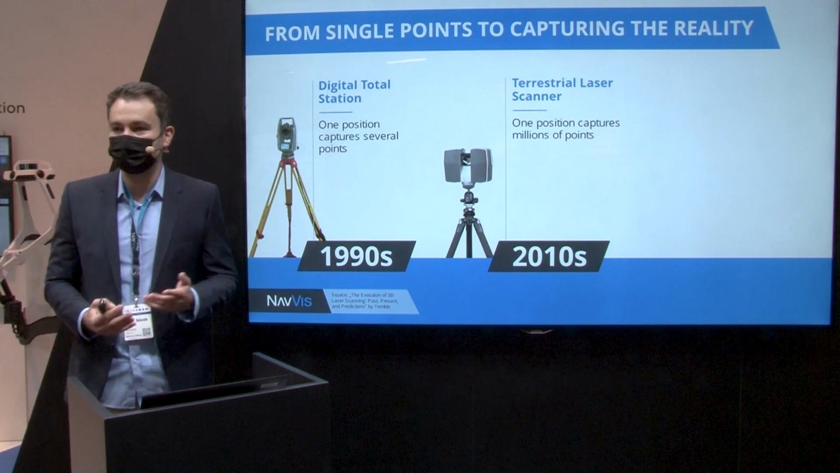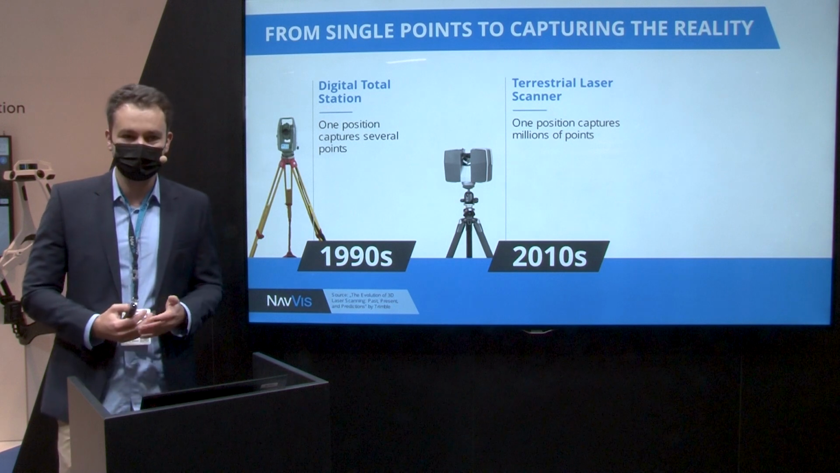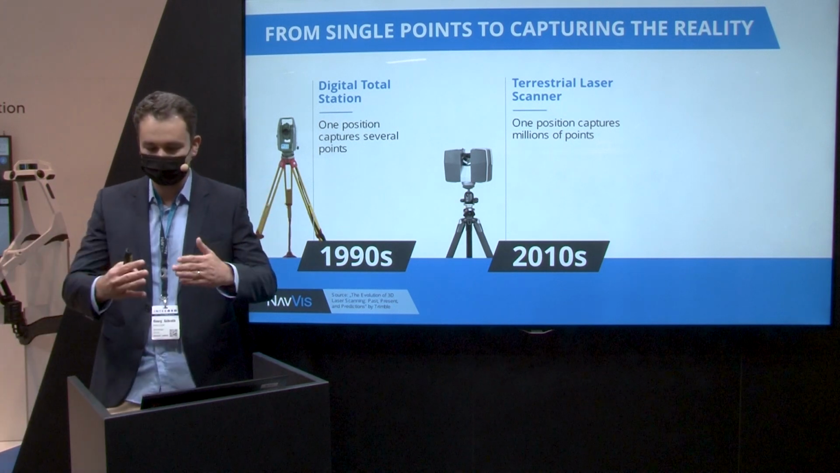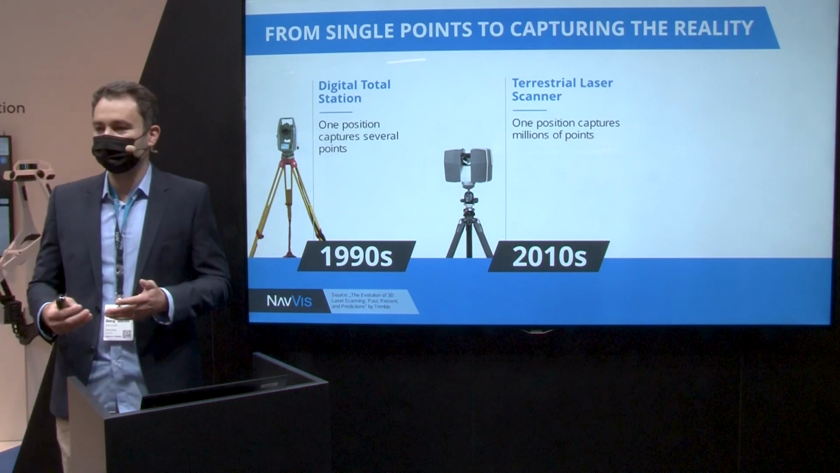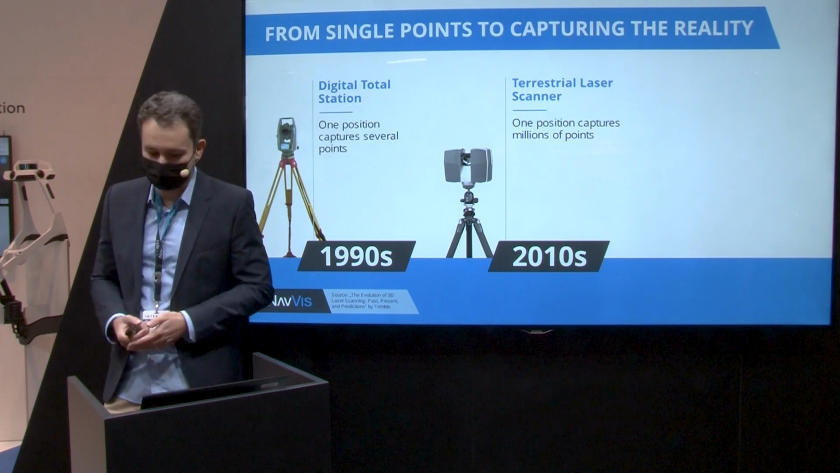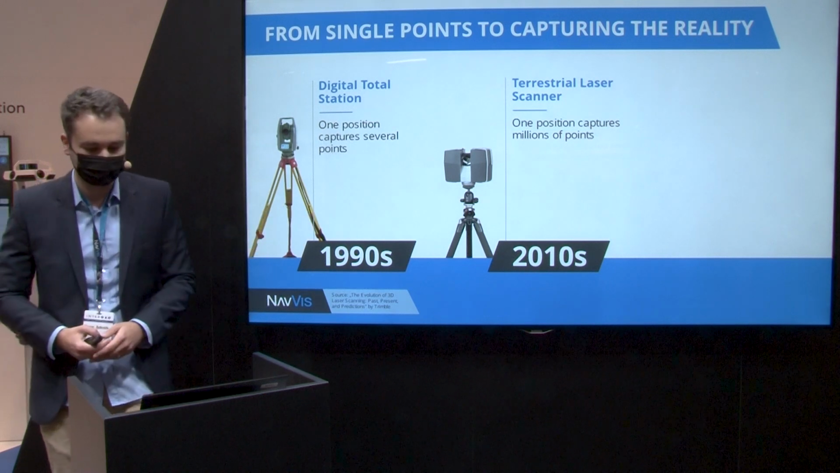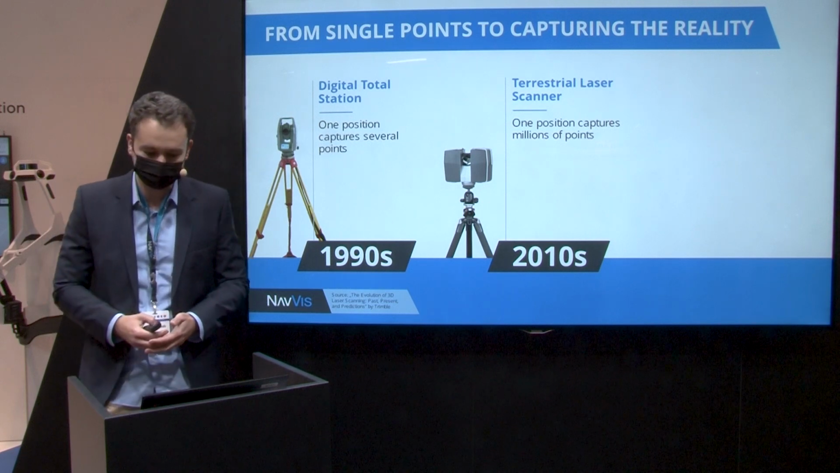As you know, since the 1990s, digital total stations brought us quite some improvement in our work, right? We were able to measure distances directly, whereas before we had to triangulate. And that by itself allowed us to be a lot faster and a lot simpler in the application of it. Twenty years later, we saw terrestrial laser scanning systems becoming basically the standard tool in the industry.